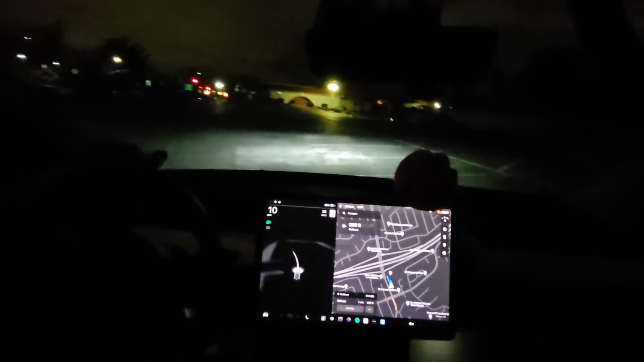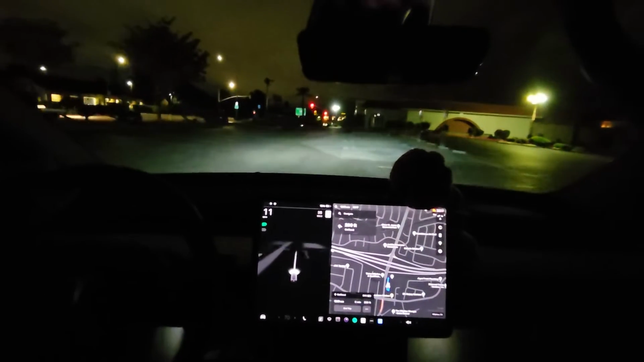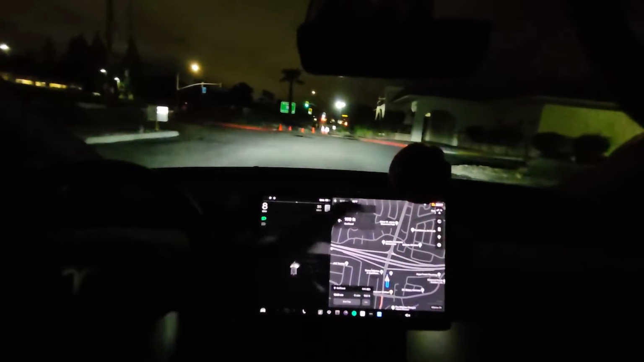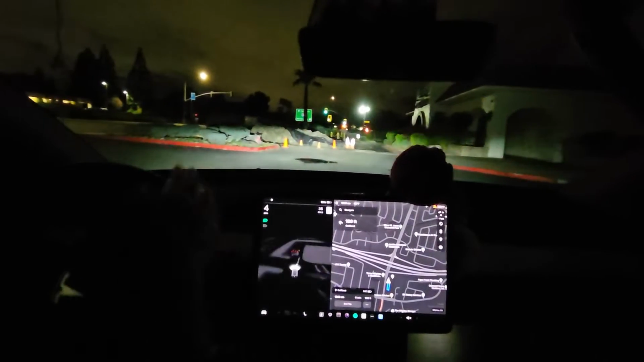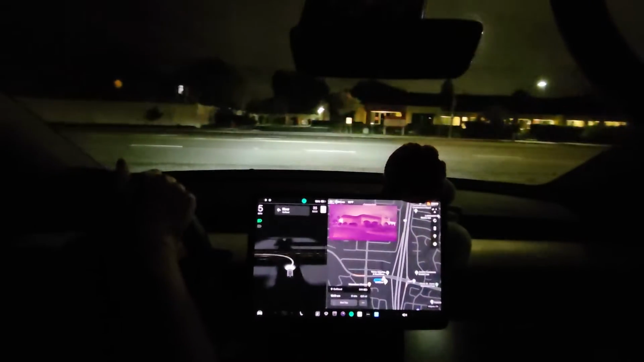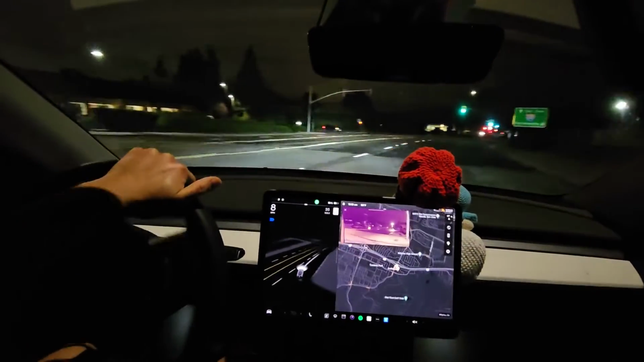It looks like it sees that barrier now and it stops there. It doesn't just run it over. The U-turns, it sees it, it'll swing out, which is very dangerous. I'm assuming if there are other cars there, it won't swing out like that because it knows not to run into other cars. But I wouldn't trust it with that. I feel like it might swing out, so be very careful with that.